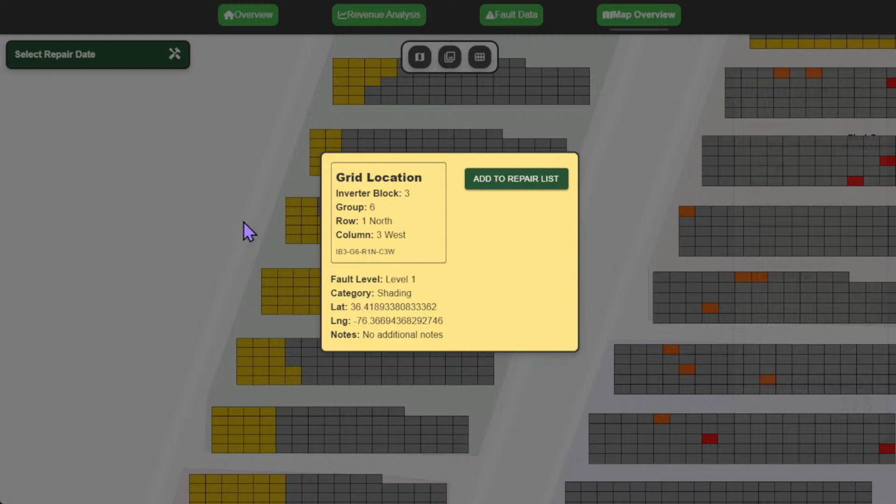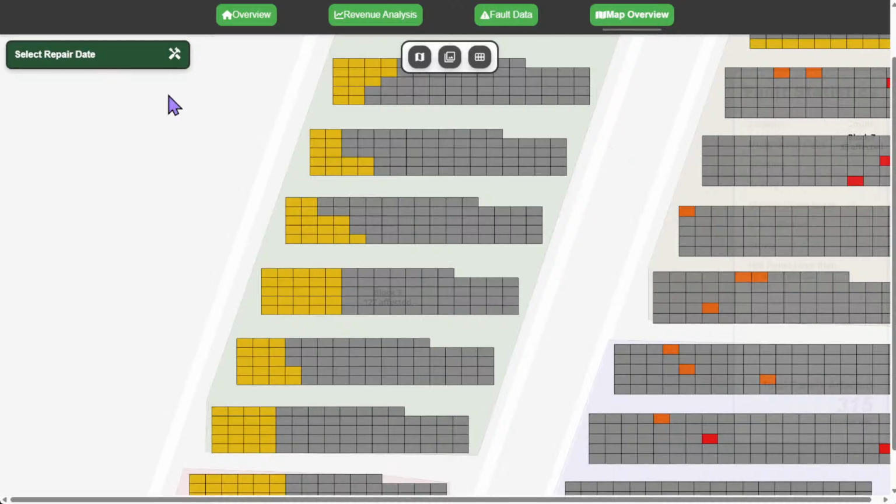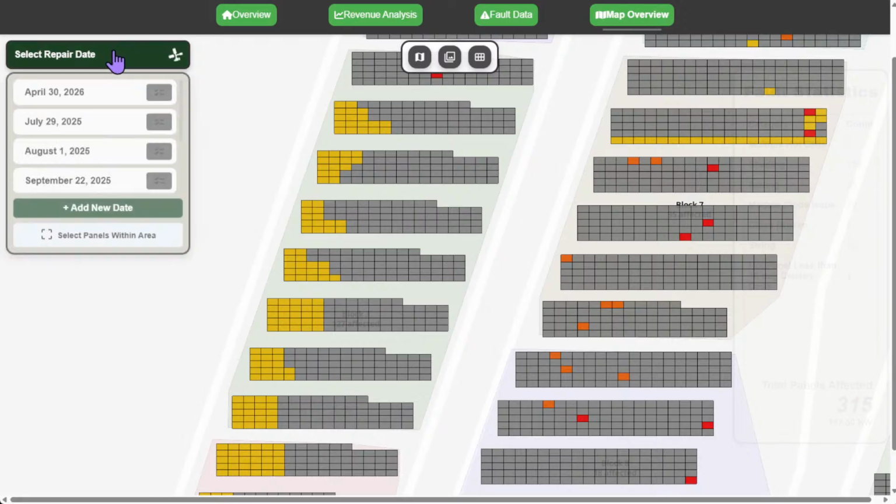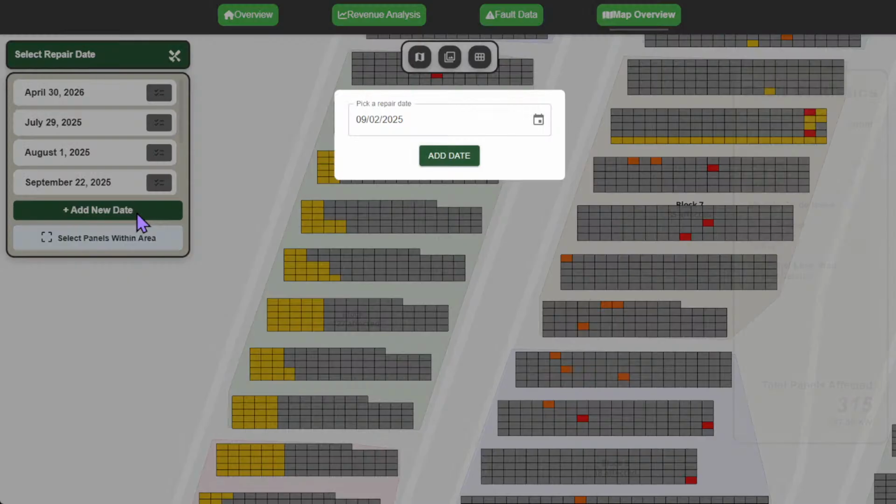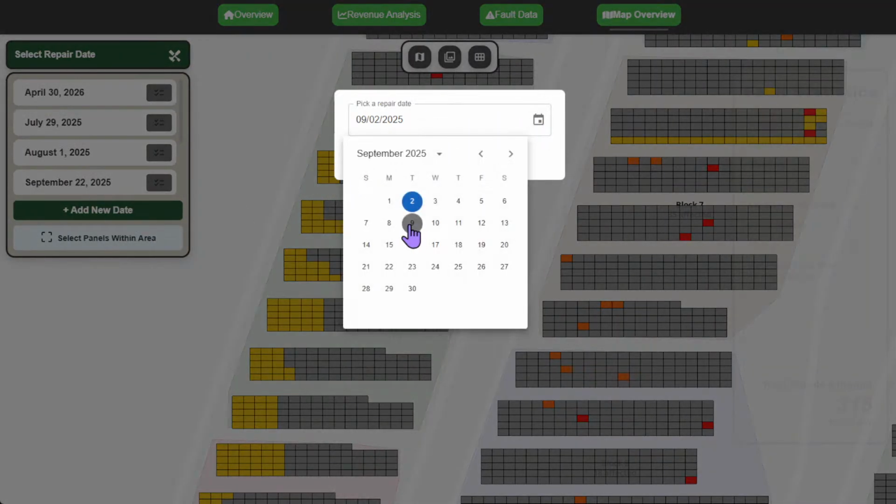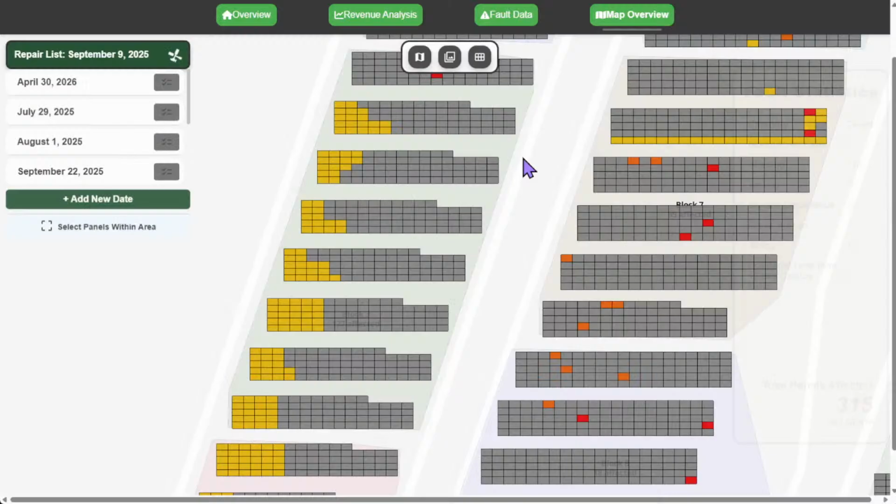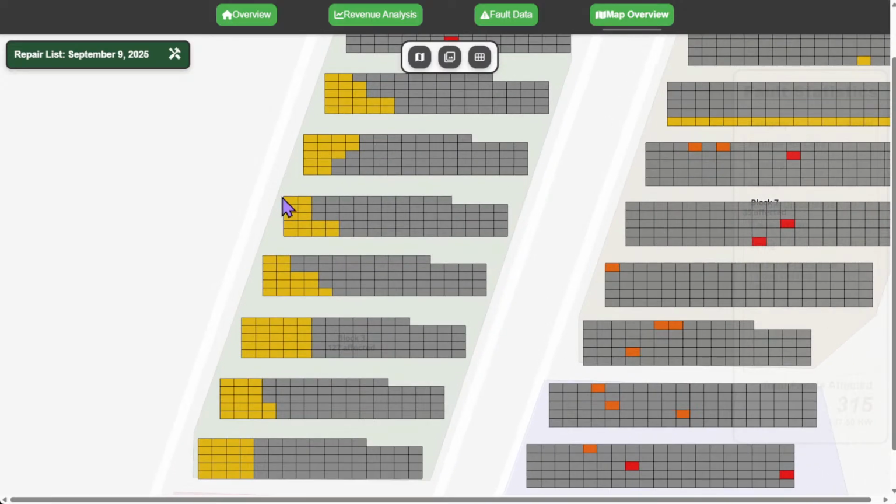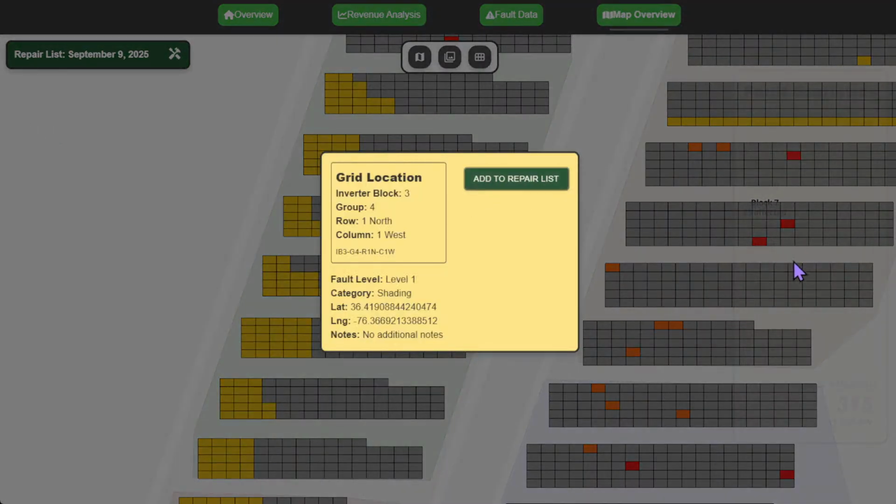You may have already noticed that there is a button right here that says add to repair list. What that basically means is, seeing your site is great, but you want to have something actionable. So what you'll do here is you can select a repair date. We'll say add a new date, and so today's the 2nd. Let's say I want to do it 1 week out, so I'll do the 9th. So I'll add the date here, and that's your selected date here, and then you'll be able to click on any fault and just add that to the repair list.